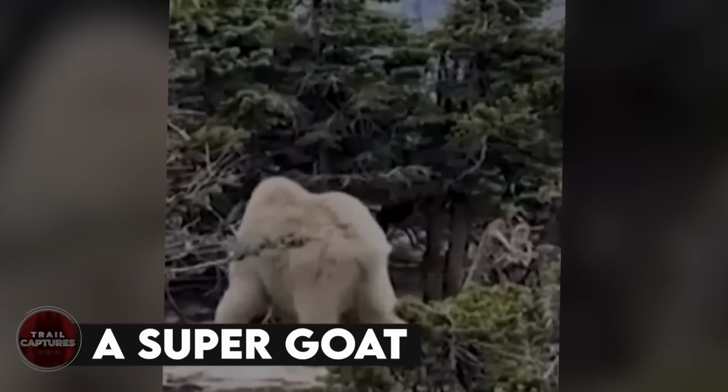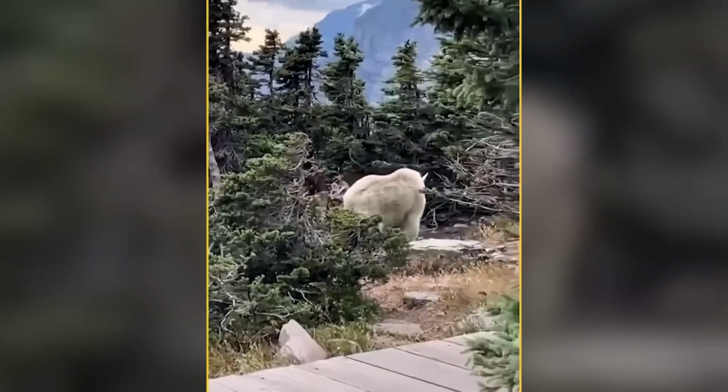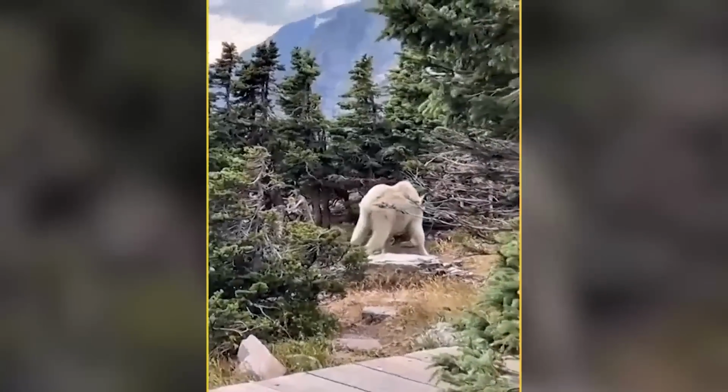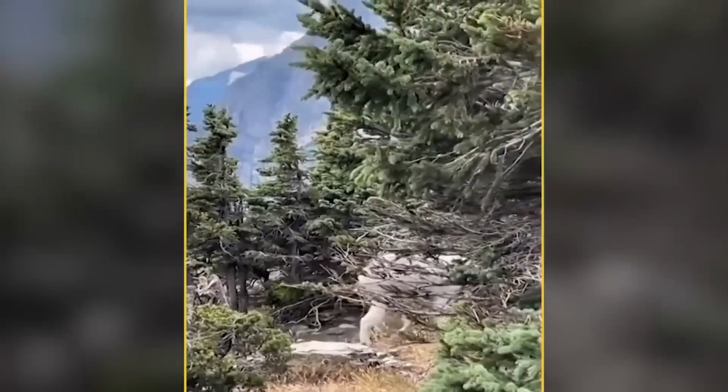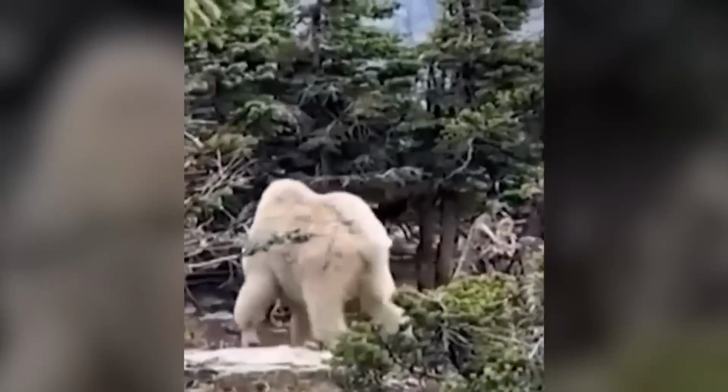A super goat. Have you ever seen a super buff goat? If you haven't, we're about to show you something awesome. So this guy was out hiking in the mountains, just enjoying nature and all that. And guess what he stumbled upon?